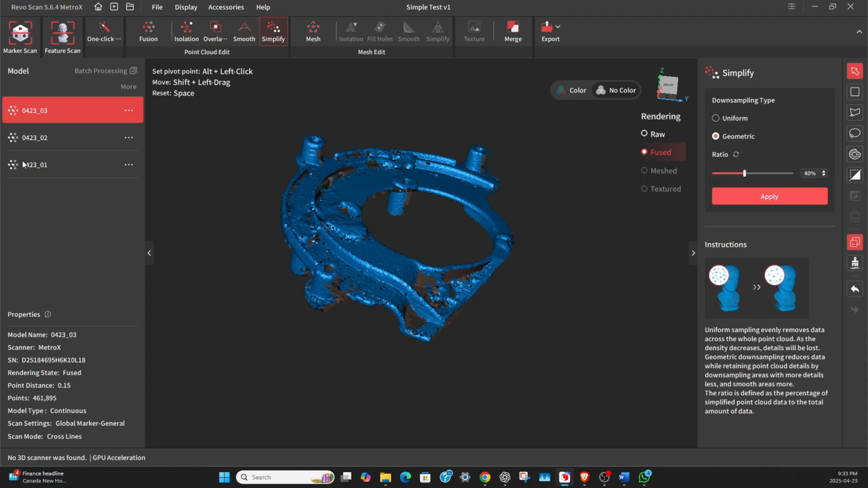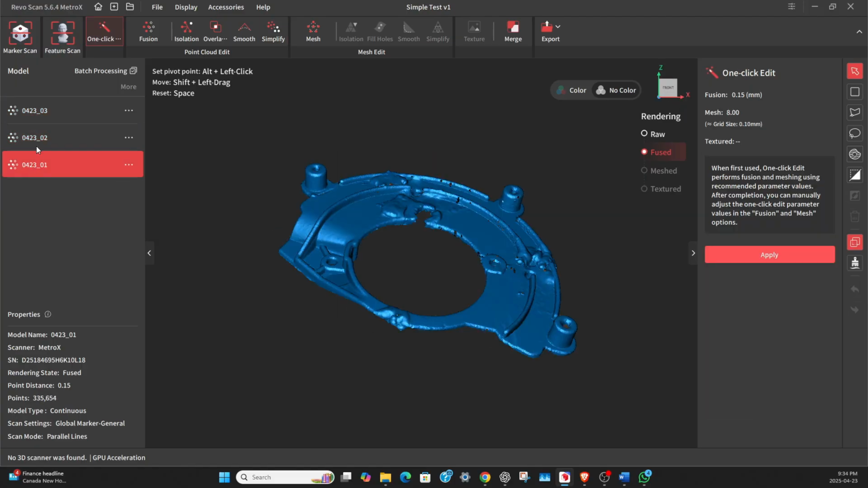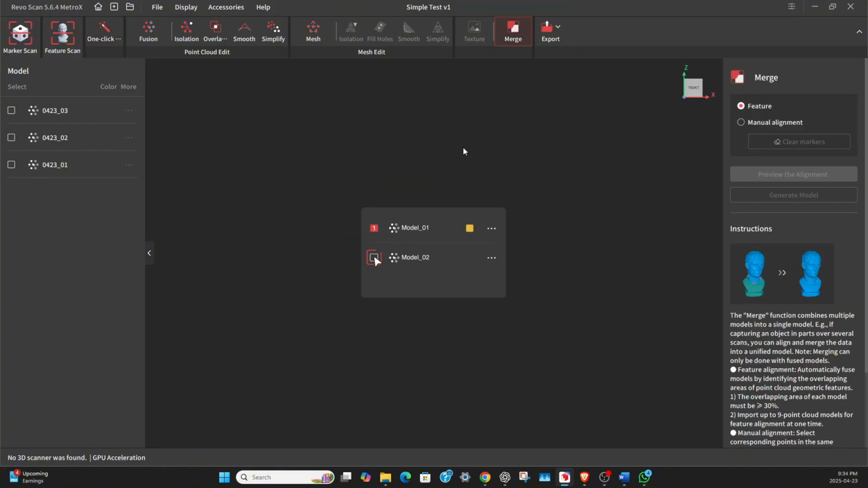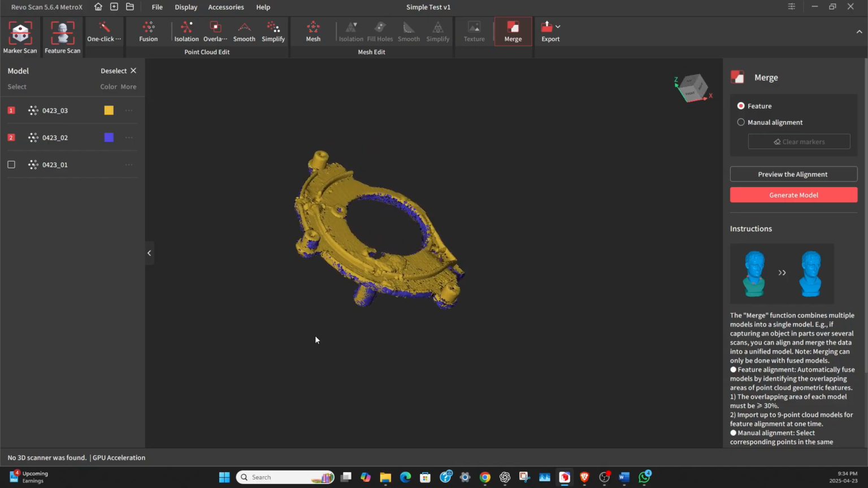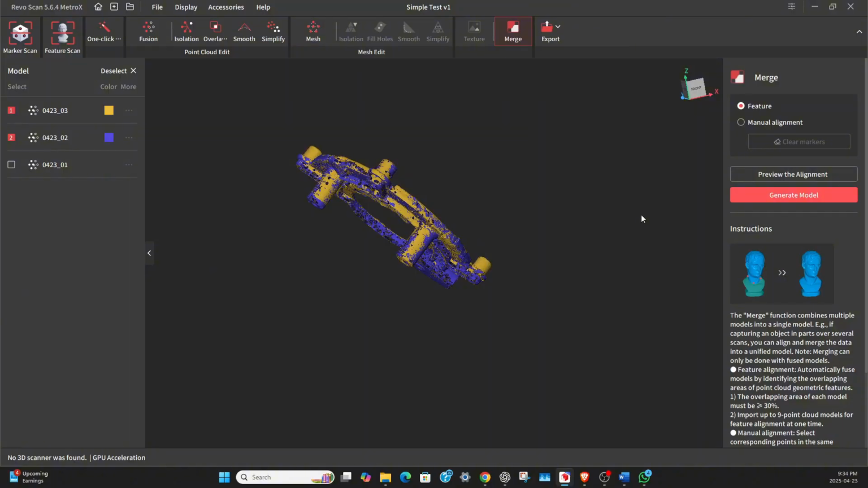Okay, so these three are ready to go into the next process. So we want to merge them together. So we click on merge and we can choose our first part and the second part, and we can preview that they are merged properly. And I can say they are, but let's just do it manually.